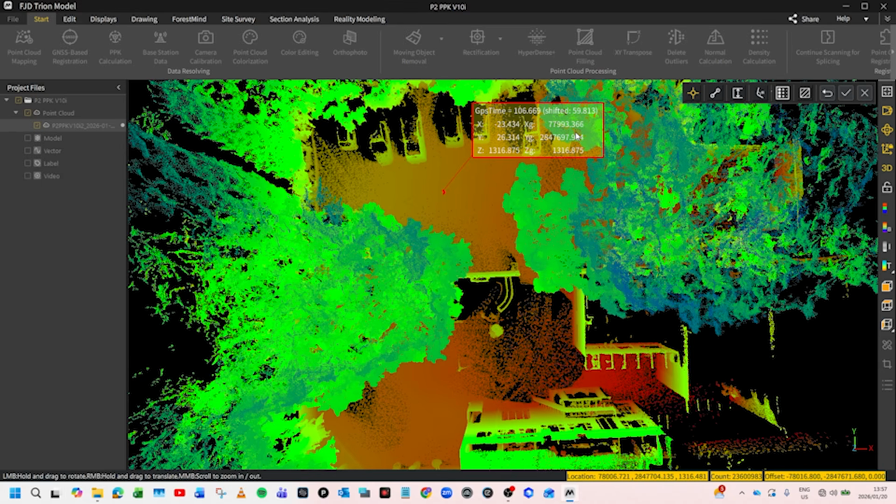We have gone through the collection with the P2 scanner using the V10i as a base station collecting static data, and we've processed the data on FJD Trion model, and this is how you go about collecting scan data and using PPK.